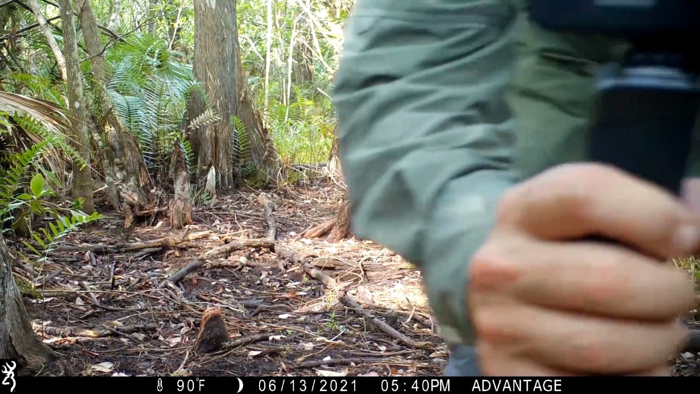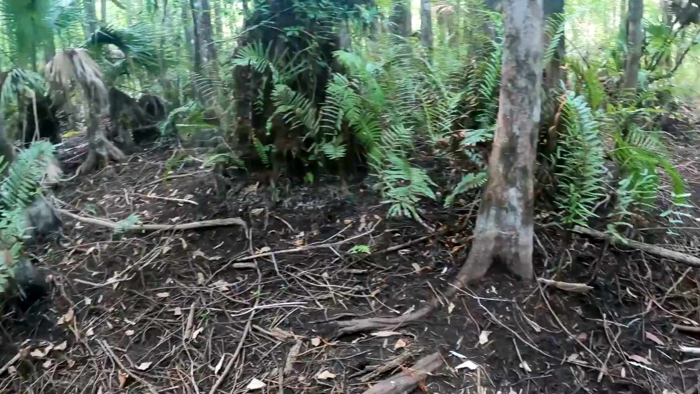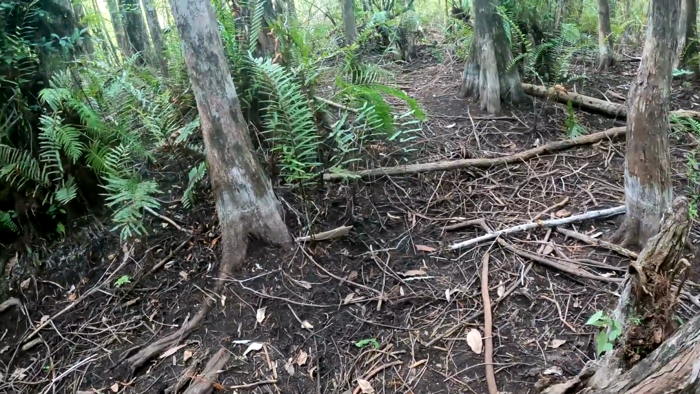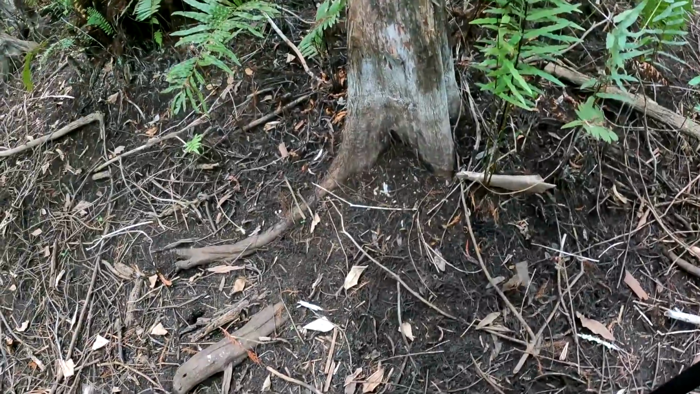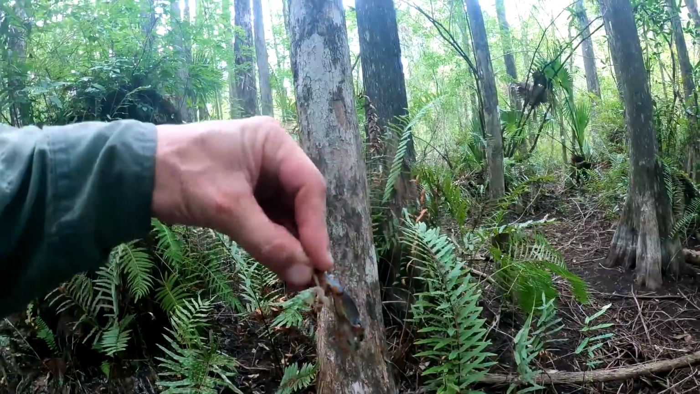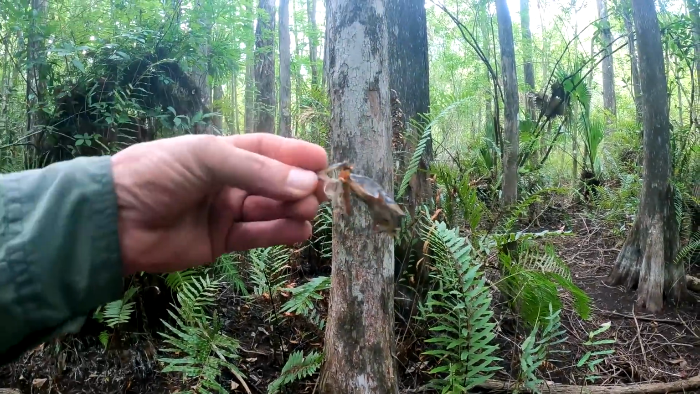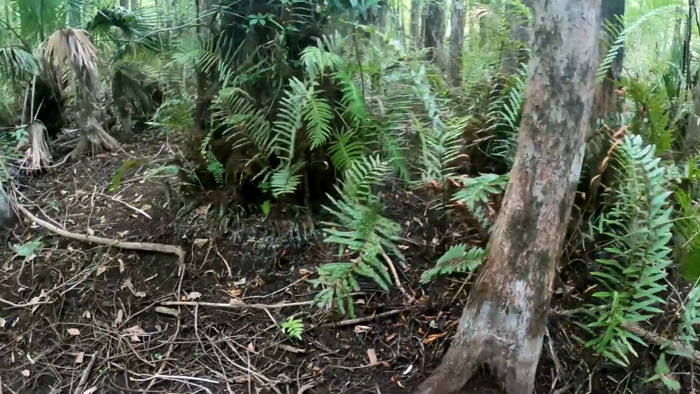Let's get that thing off the tree. I just checked that camera, came back here. This is the spot where that little baby hawk was laying. I found a nice fresh dead frog that I was gonna come and give him, to see if he'd eat it, but he's gone.